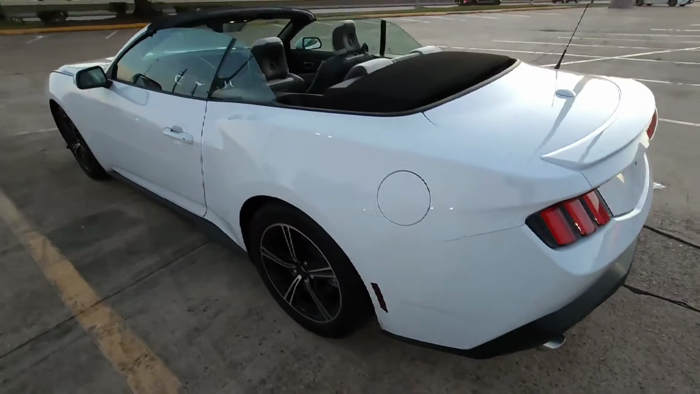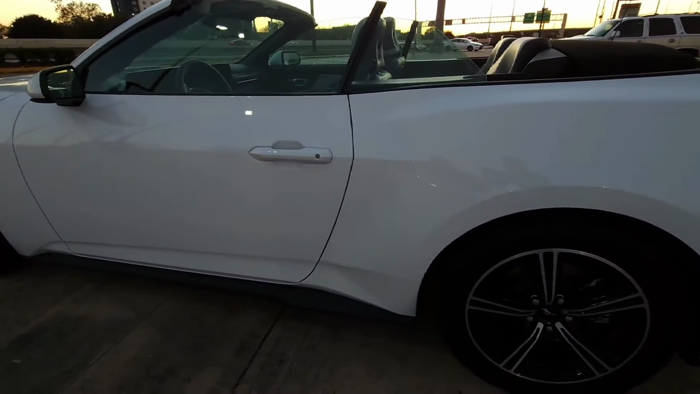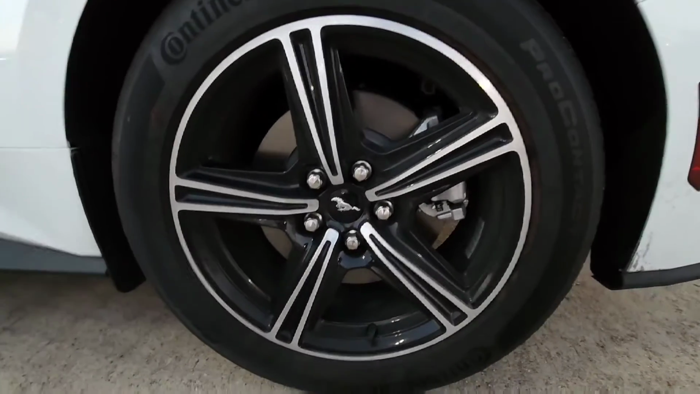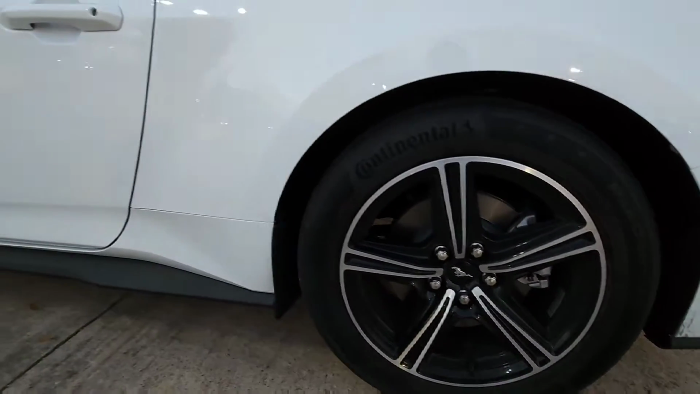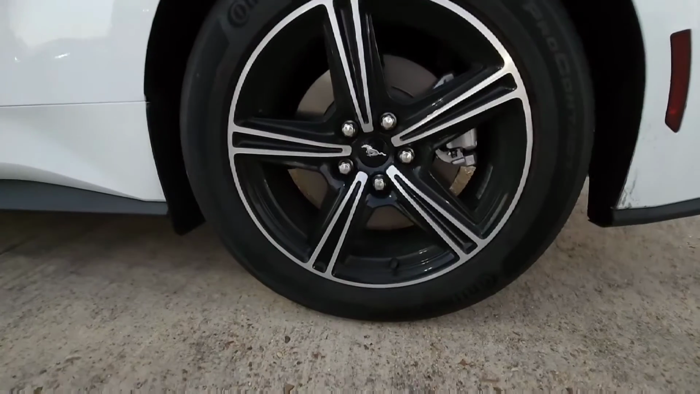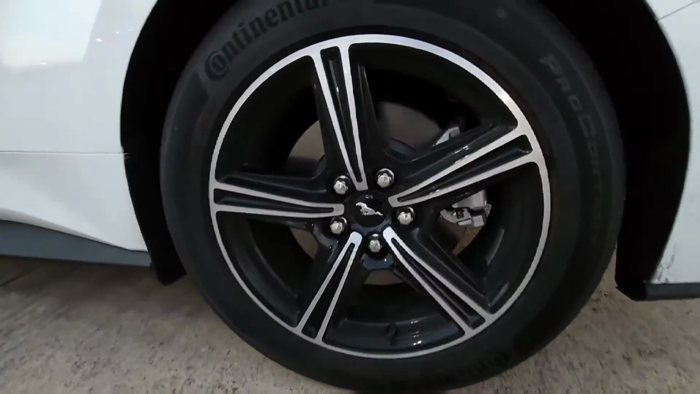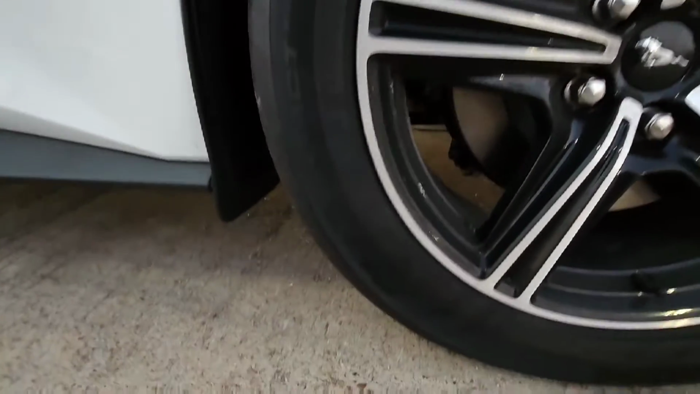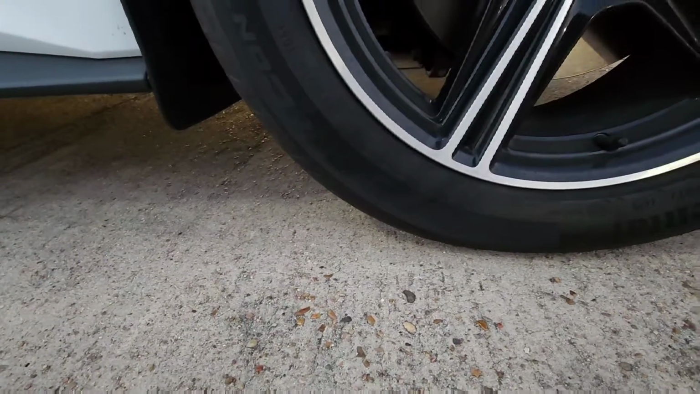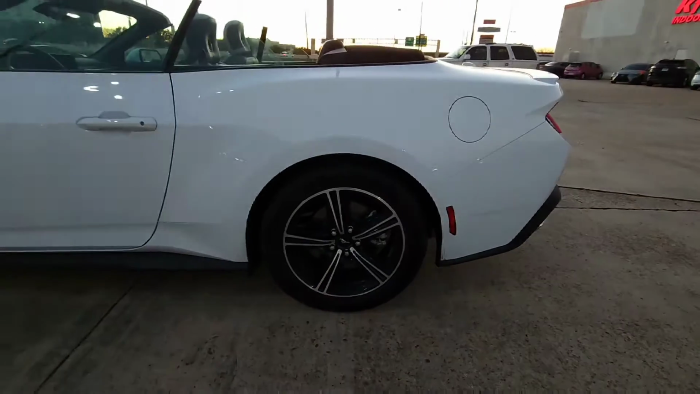All right, this week's rental is the Ford Mustang convertible. This is the new 2024 edition that has some pretty significant upgrades to the tech in the car, but overall this one is sitting on some 18-inch rims with some fat Continental tires, really no low pro.